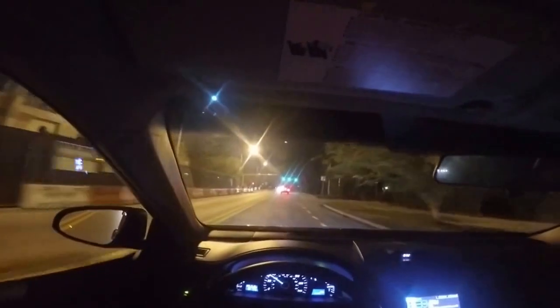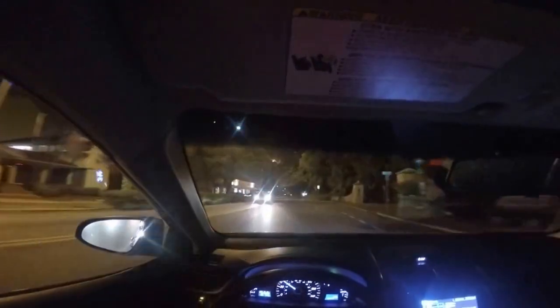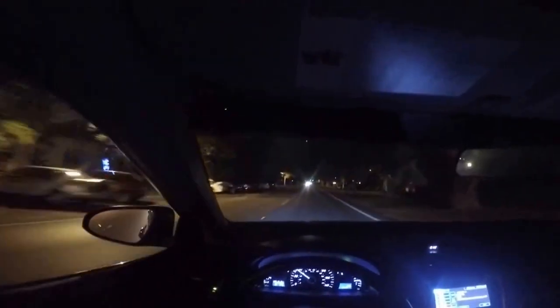And now let's relax and drive. We're driving through Coral Gables right now. Ooh, cops. Ooh, didn't see that. Speed limit's around 35 here. I'll go around 35, 40. I don't want to get stopped.